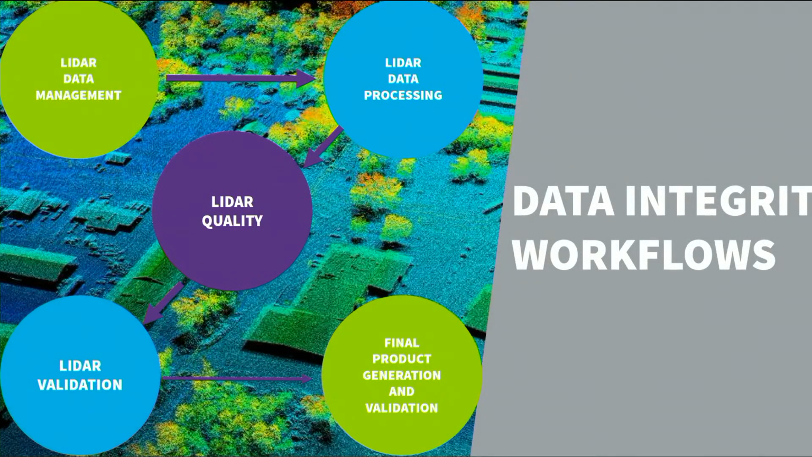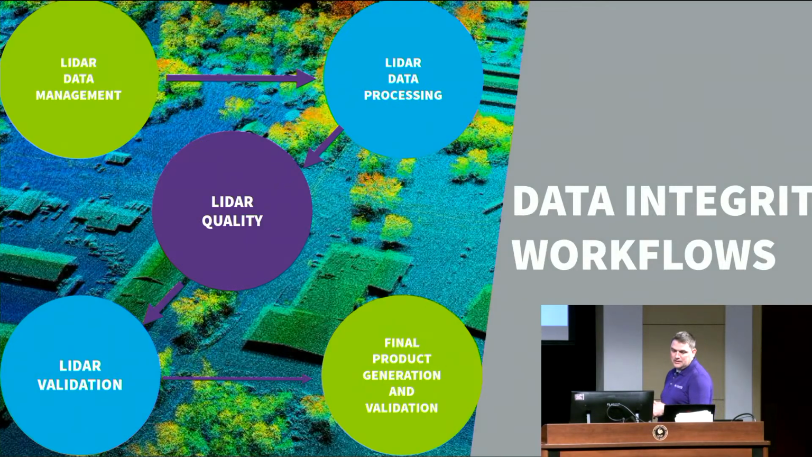So I want to talk about the data integrity side. Data integrity is defined as a concept and process that ensures accuracy, completeness, consistency, and validity of an organization's data. By following this process, we not only ensure the integrity of the data, but we guarantee we have accurate and correct data.